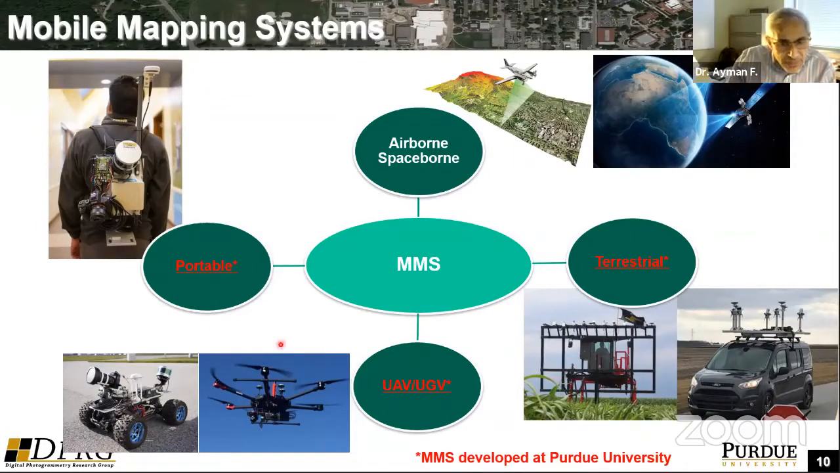So these are the new emerging systems: the unmanned aerial vehicles, the unmanned ground vehicles, and these portable systems. As was mentioned in the introduction, I will be mainly focusing on these developments of mobile mapping systems, which are mainly taking place here at Purdue University, and the applications they are used for.